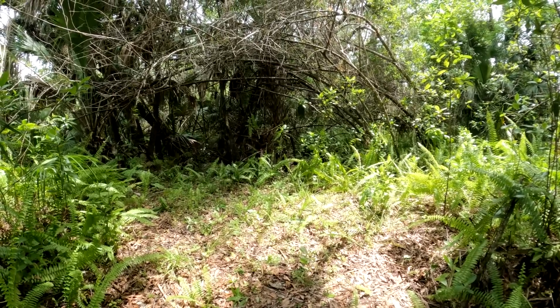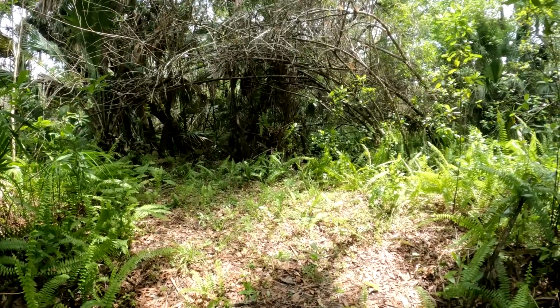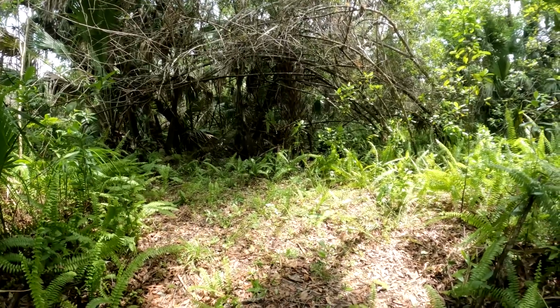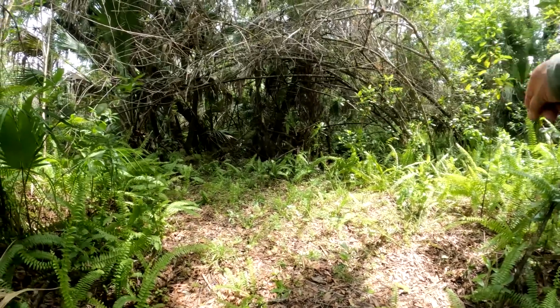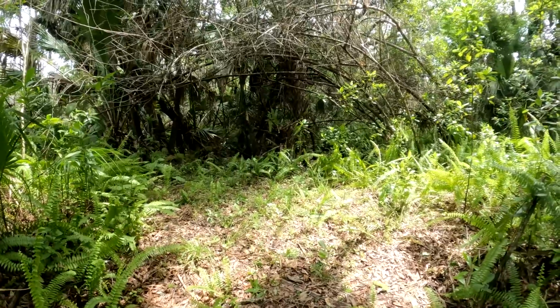I don't know if that's because it's all dry on both sides of the trail. Animals are scattered and they can pretty much walk anywhere. When there's water on both sides of this trail here, I think the animals use it more for getting around and you get a lot more activity.